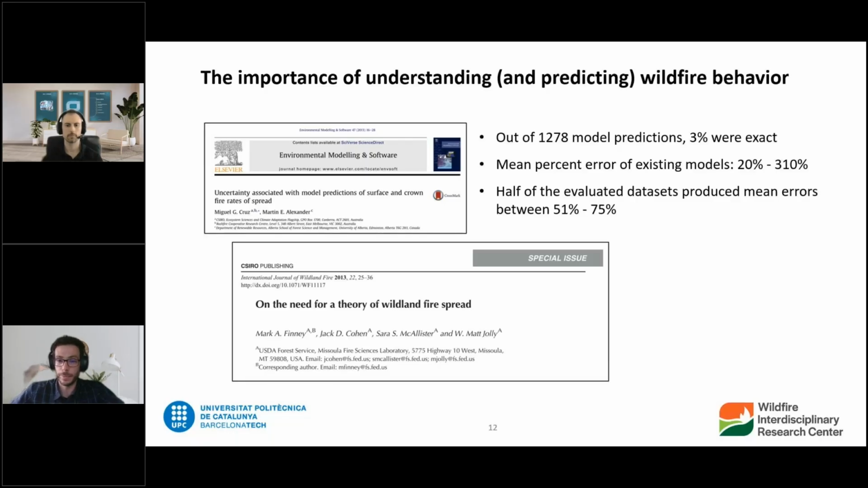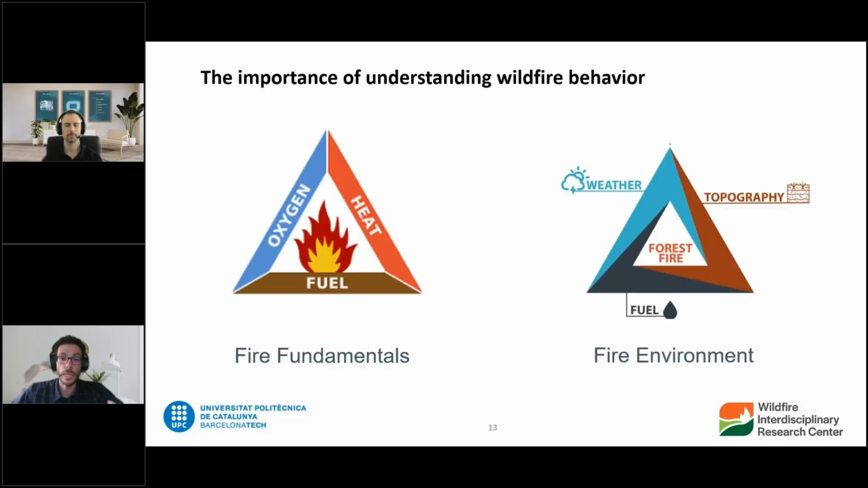It's not that the models are wrong. Well, I mean, there's a saying, right, that all models are wrong, some of them are useful. So this is a very good example of that, because it's really hard to capture everything that we need. So we really need to make sure that we are capturing what we need, and that we're capturing it right.